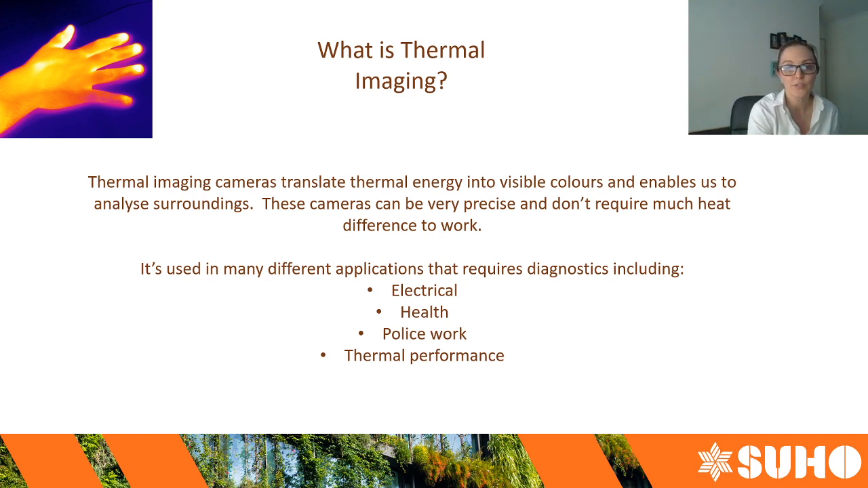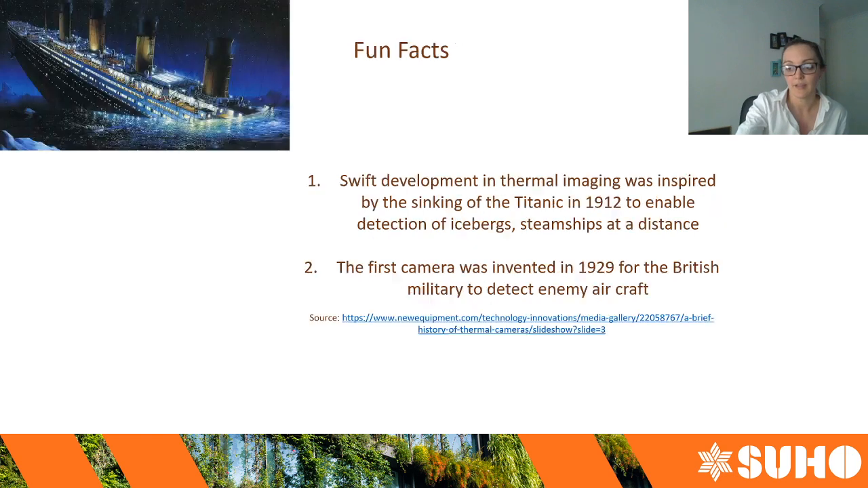And we can use these images for a lot of different things. So we use it for thermal performance auditing. Thermal imaging can be used for electrical audits. It can be used in the health system. The police use it in their detective work. And like I said, we use it in our blower door service.